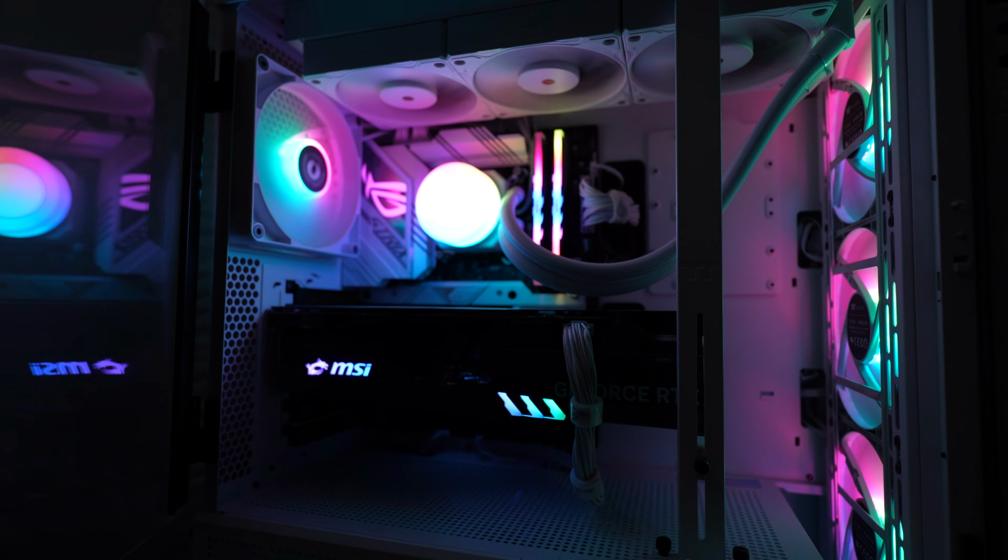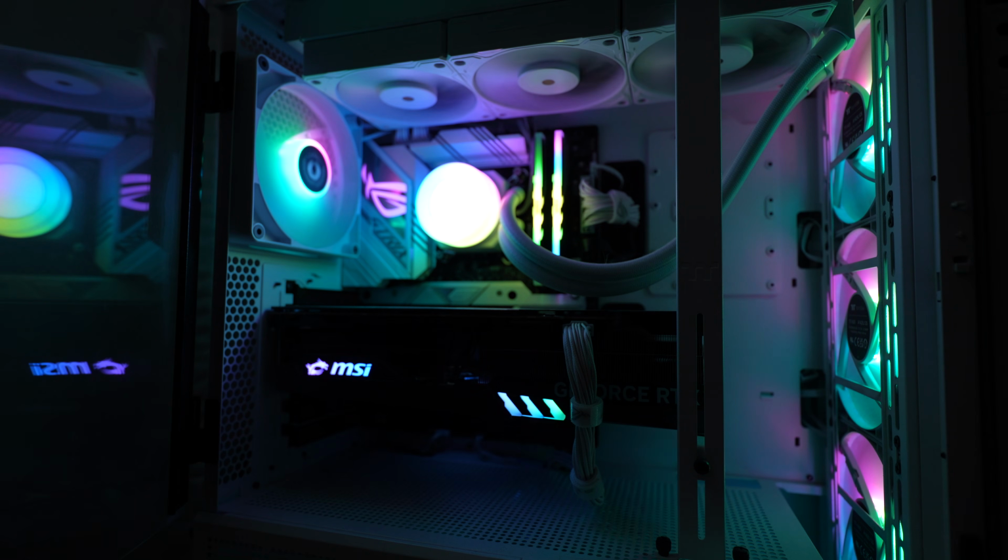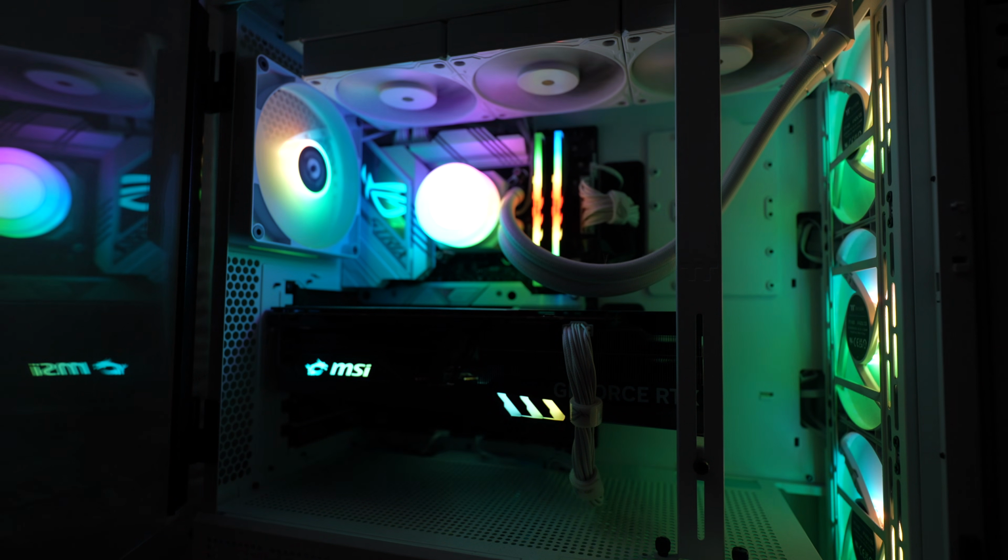This PC can draw up to 600 watts of power, and in today's world of skyrocketing electricity prices, it's worth considering whether the energy cost makes 3D processing worthwhile.